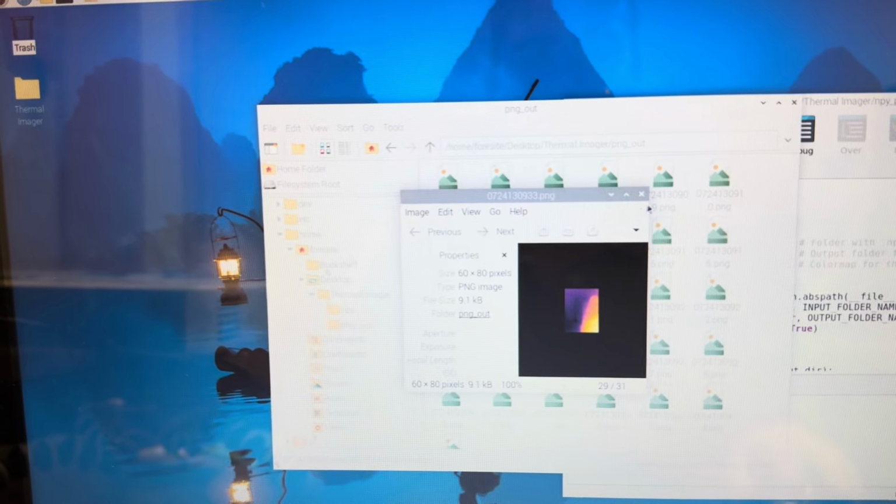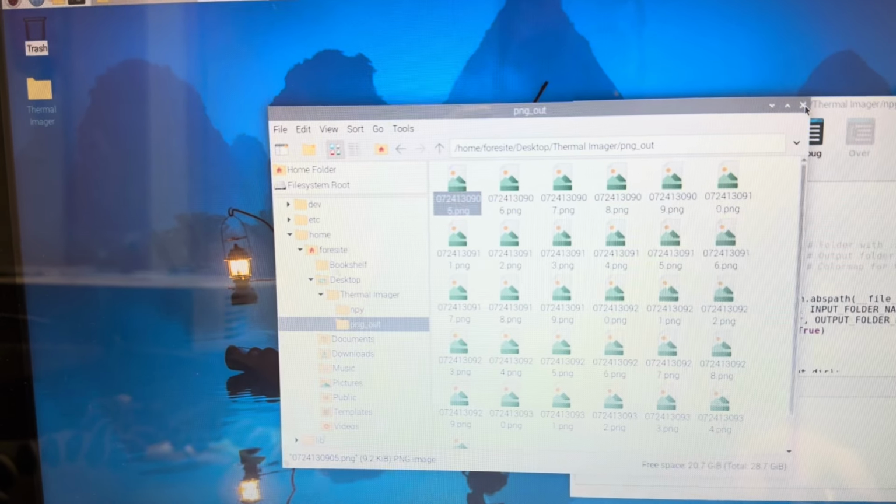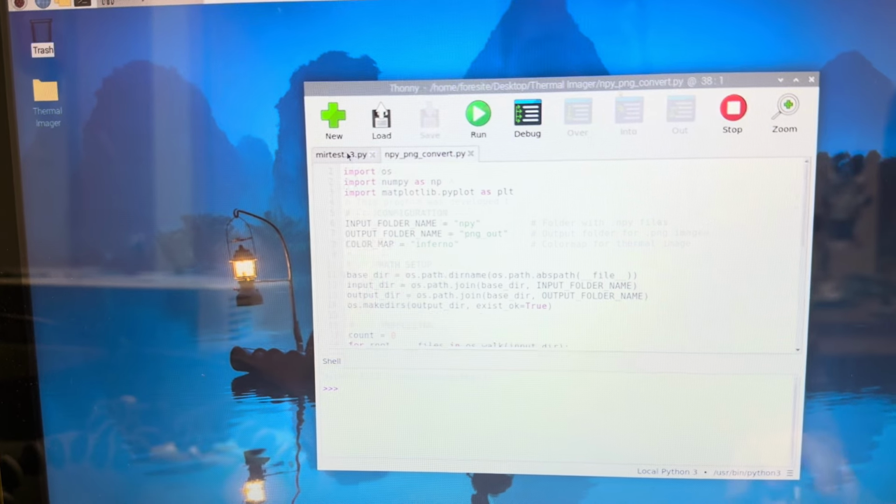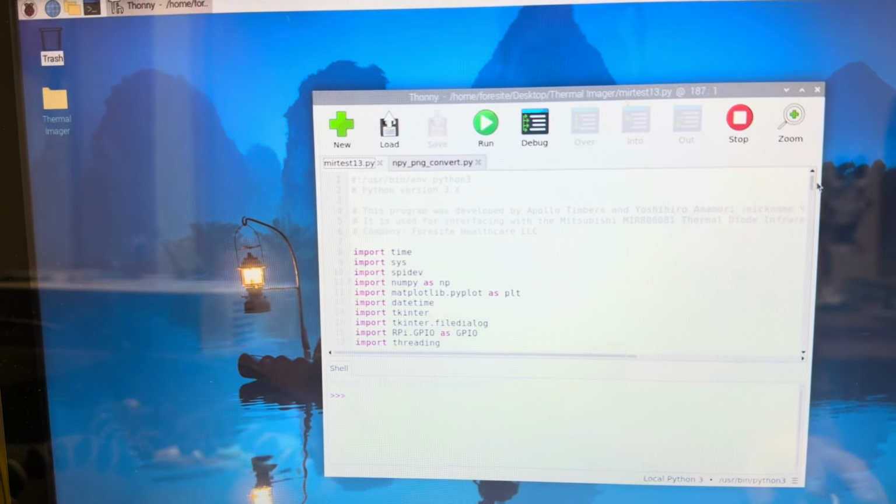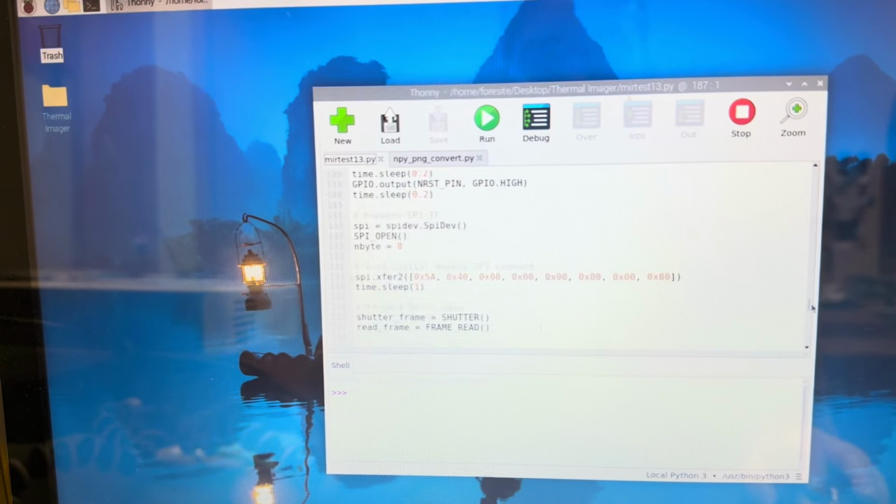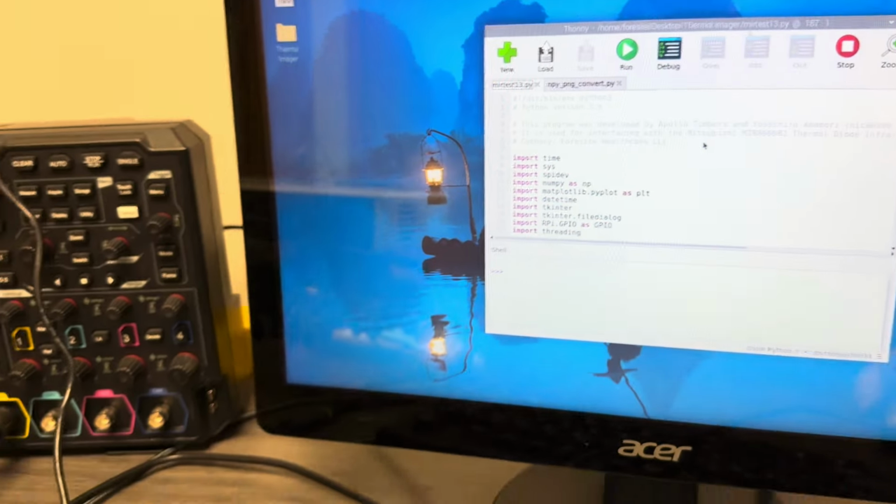And if I can go 30 frames per second, we'll have a video. But there you have it. That's how you use it. If you've got any more questions, don't hesitate to reach out. But like I said, this was a significant ordeal to talk to the sensor. So I hope you guys appreciate this code and appreciate the test apparatus.